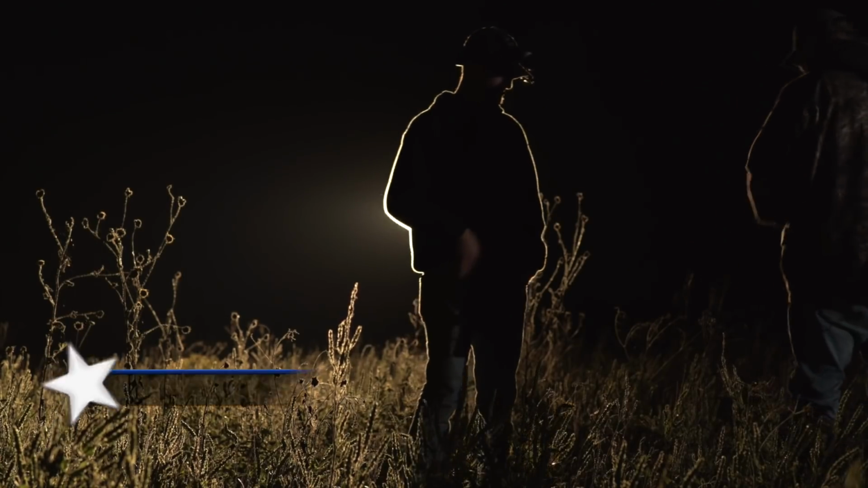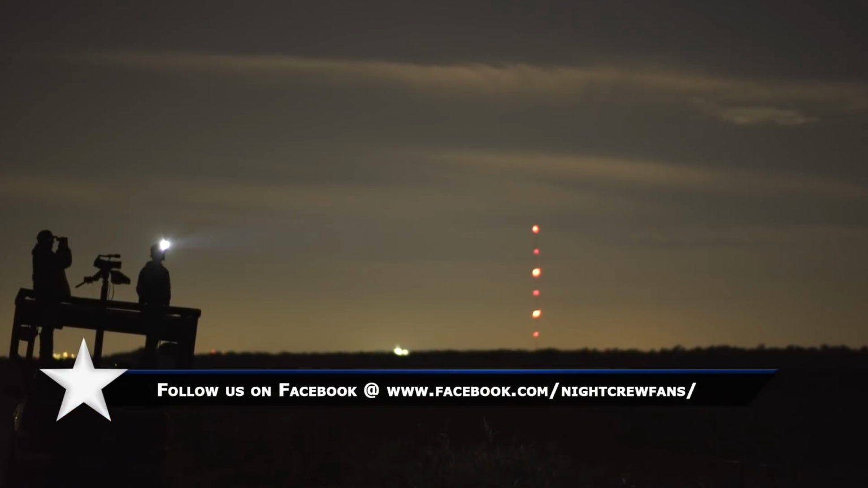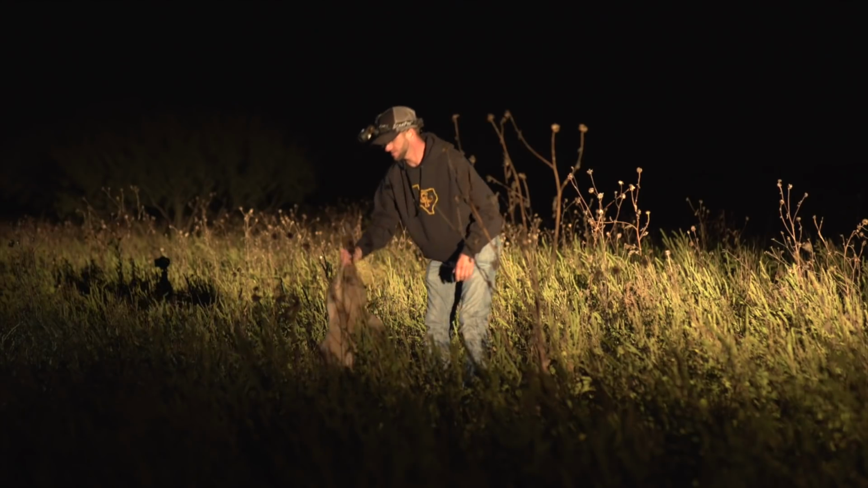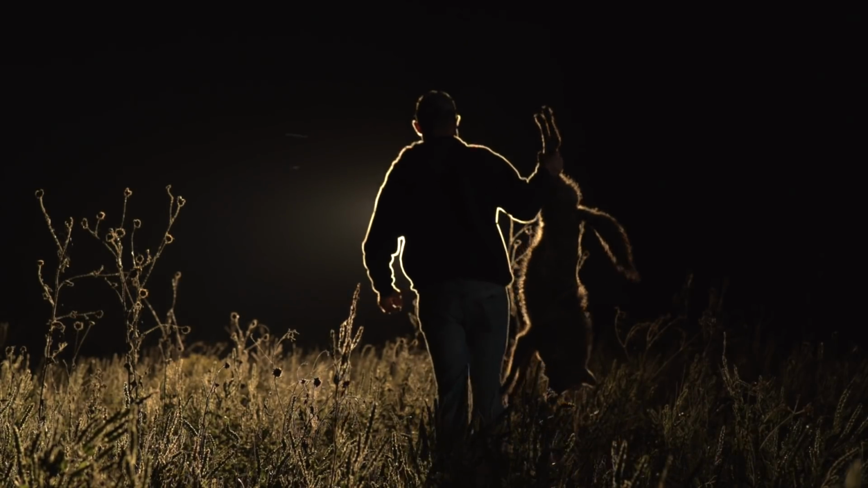Heck yeah. Hunting predators at night from a truck isn't for everyone. But if you're a Texas boy like me with a high rack in your rearview mirror, you've got to try this process at least once. Once you've had the best of both worlds on a stand, you'll never look back.